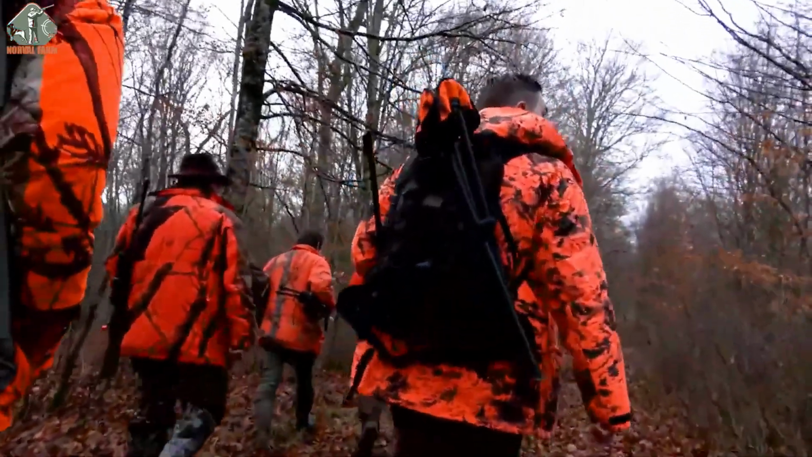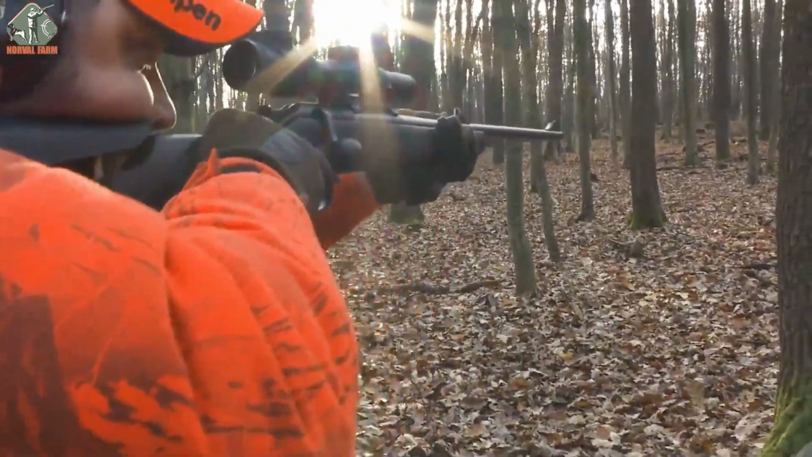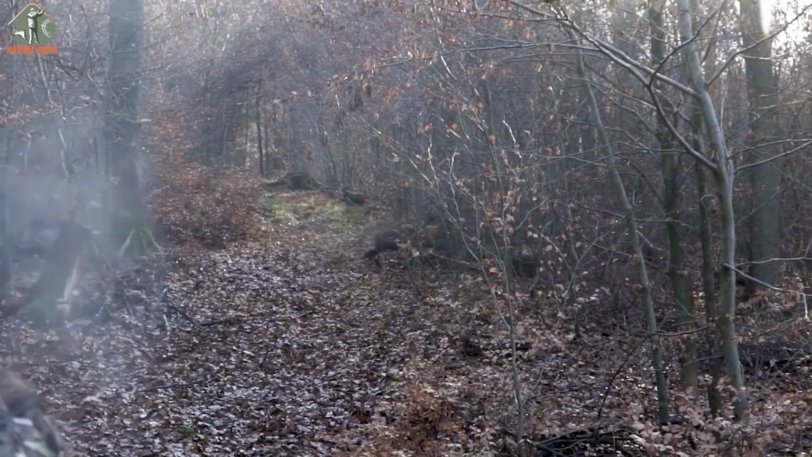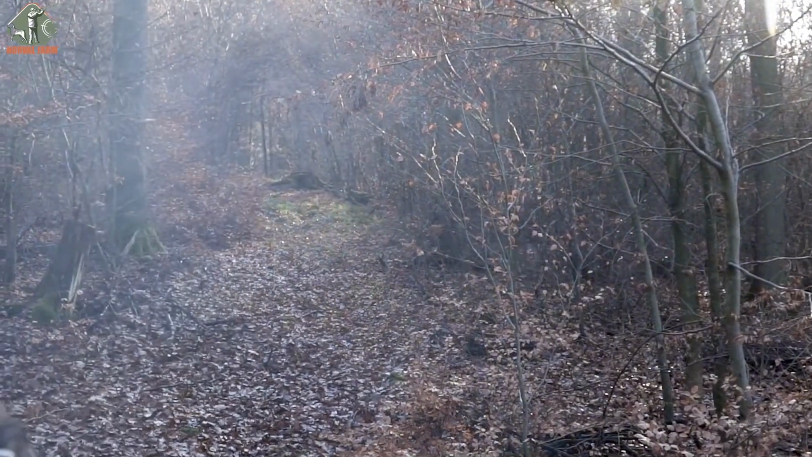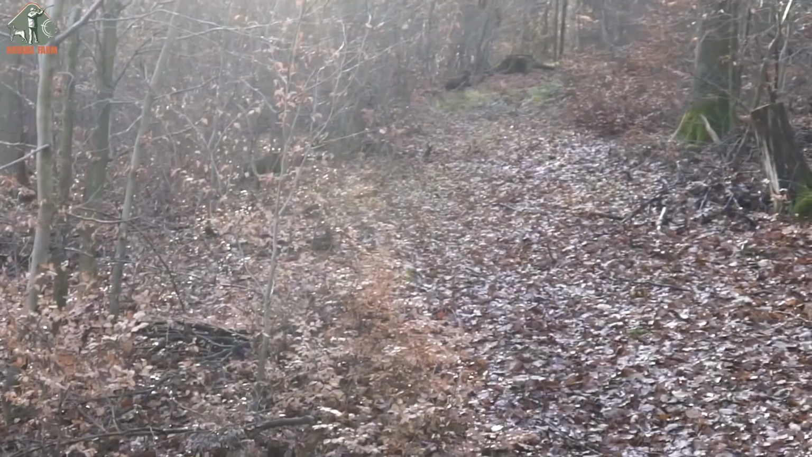We continued scouting the area, and suddenly, without warning, a new target appeared. I didn't hesitate, immediately got into shooting stance and squeezed the trigger. The first shot missed, and the entire group of boars scattered in panic. A rapid follow-up volley eventually brought one down, motionless on the ground.